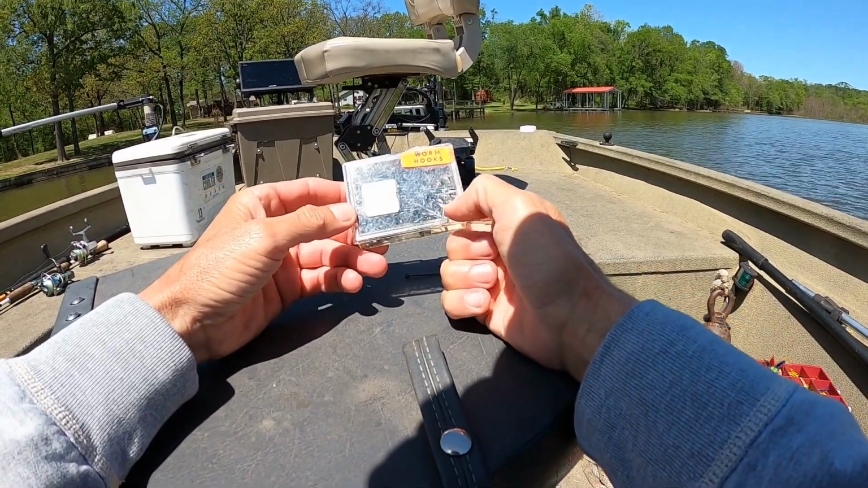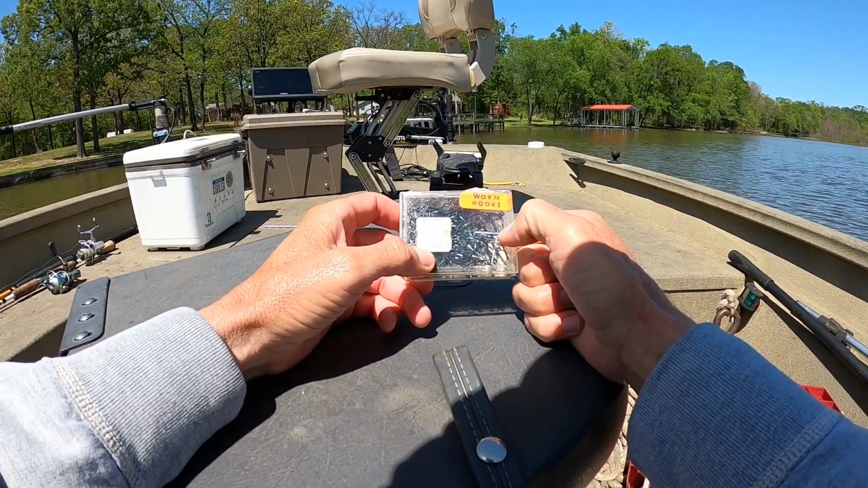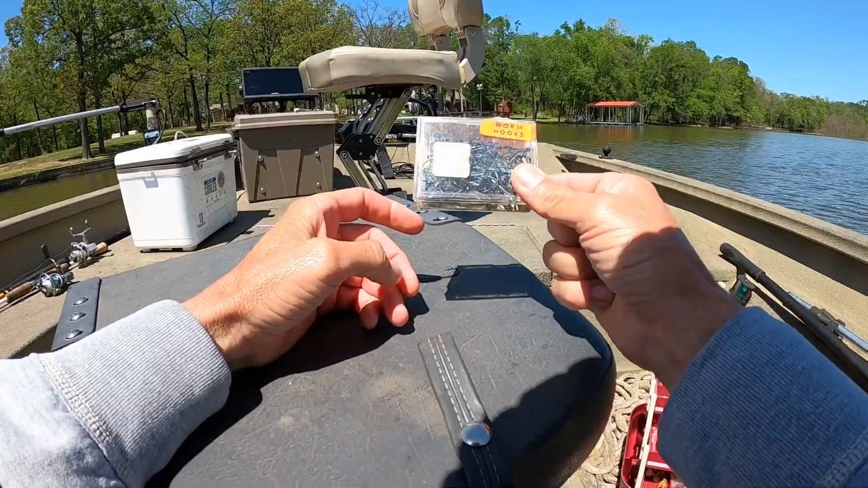Look at that. Got them hooks at J.C. Penney's for $2.39 for 100 of them. Y'all know how old that box of hooks is?